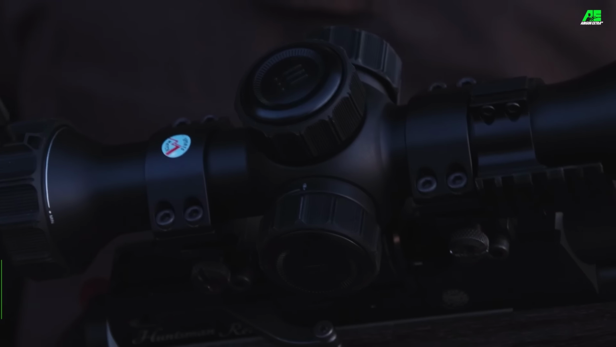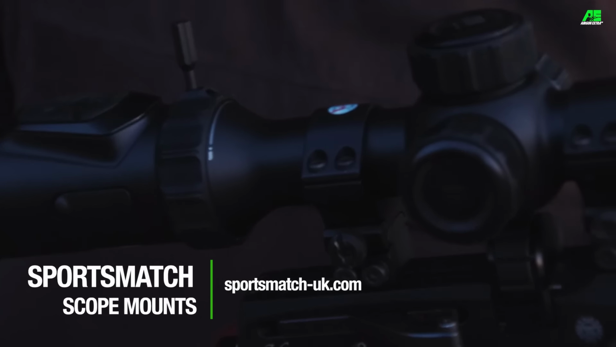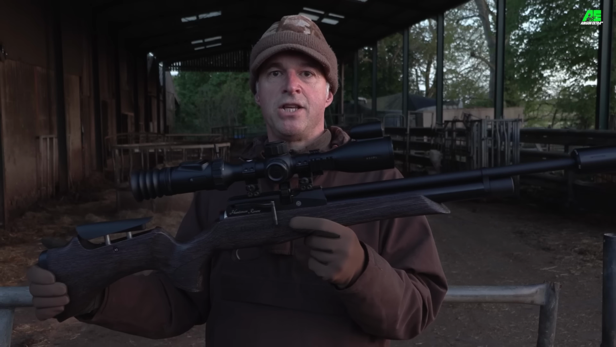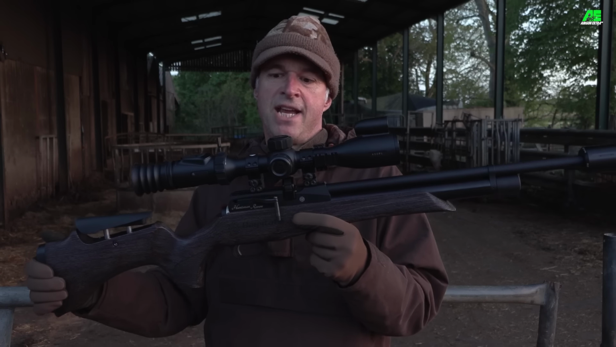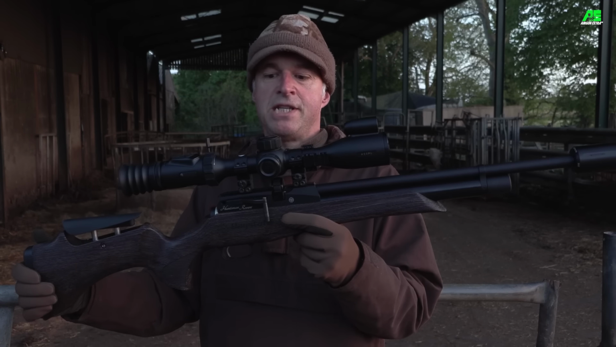30mm tube, I've dropped it straight into my usual ever faithful Sports Match scope mounts, and you can see I've actually got adapters on here that raise it up a little bit. So basically I've been using this scope on numerous different guns. You can save different zero profiles on it, so you know, chopping and changing with a quick check of zero on the range, and you can switch between guns and other different setups.